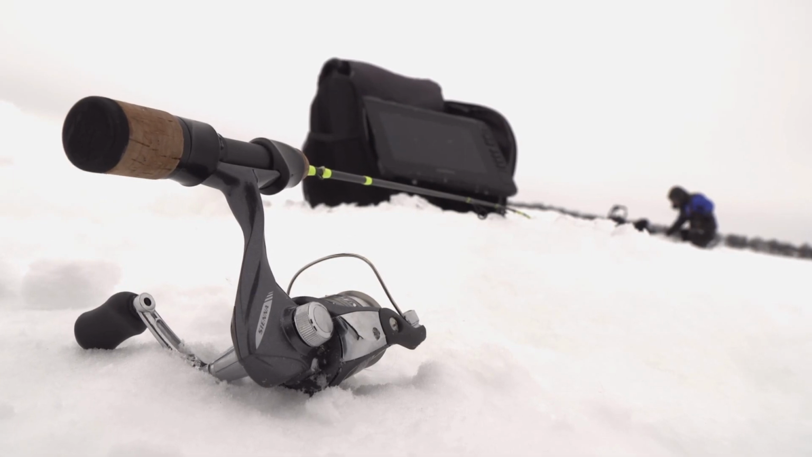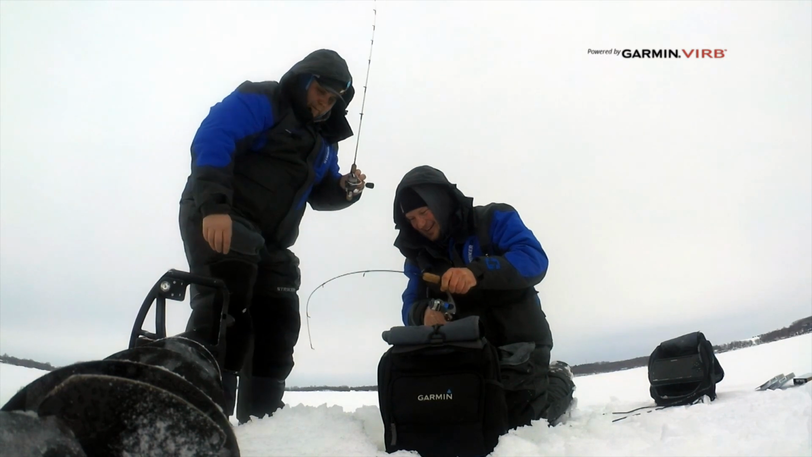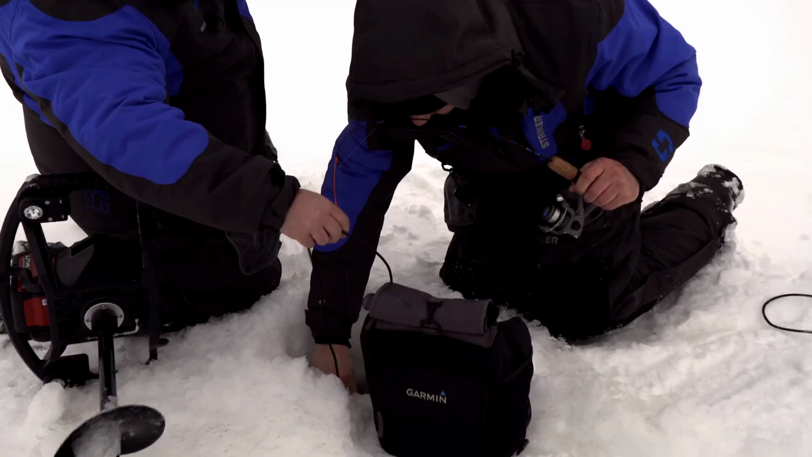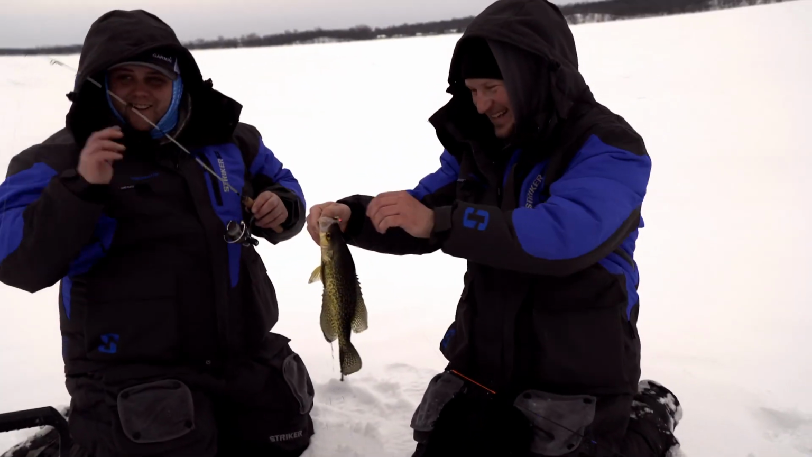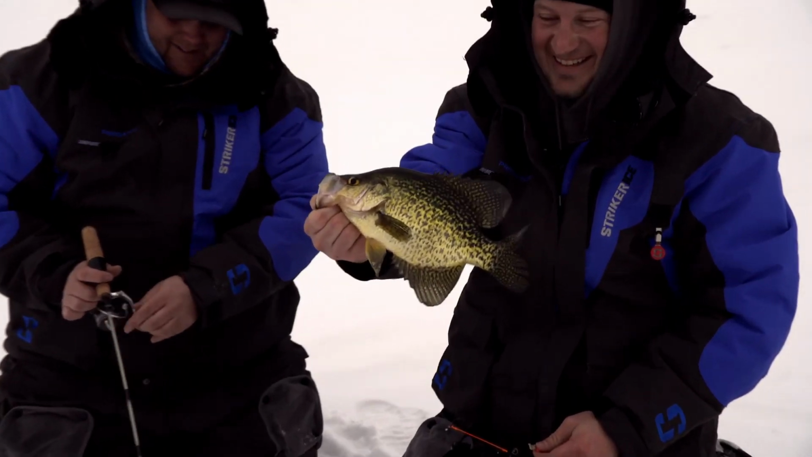There's a lot of fishermen out here, so there's a lot of pressure, but I think we're going to be able to find them with the Panoptix and really get on these fish and also showcase what Panoptix can do for you out here. Look at that crappie! Holy crap! That's a good one. That is what we're here for.